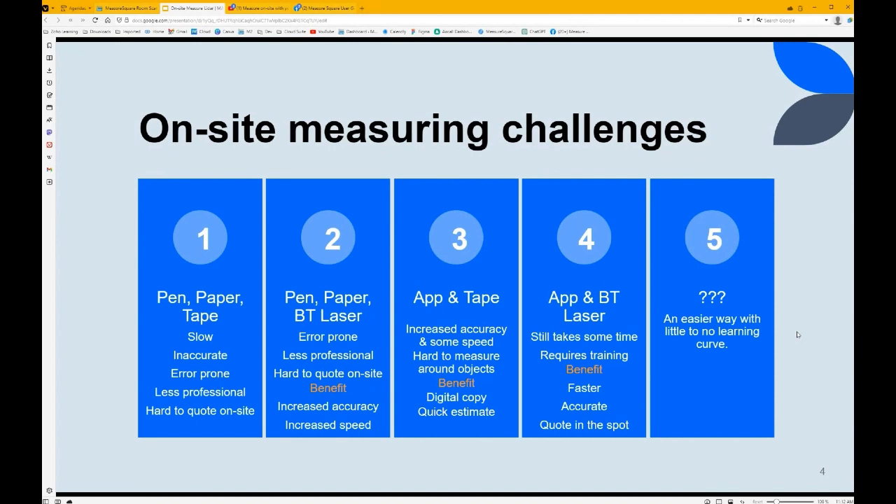It's easy to share to everyone else. You can then quickly get an estimate on the spot. So as we get more into these more technological advancements or tools, there's benefits that can speed up the process and increase accuracies. When we get to our current state of things with the app and a Bluetooth laser, it still takes some time. We really do believe in our application.